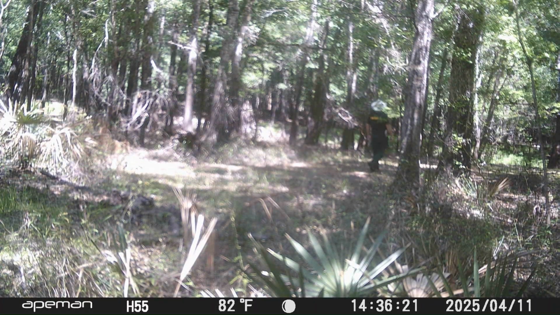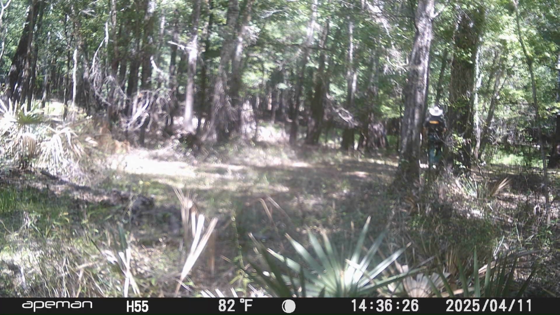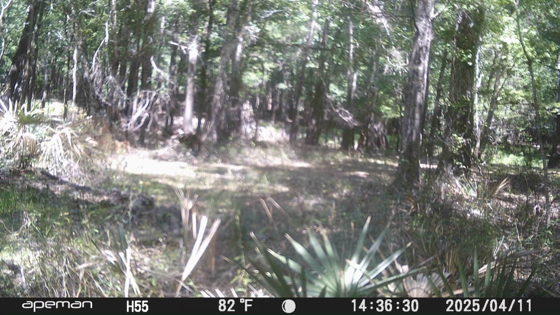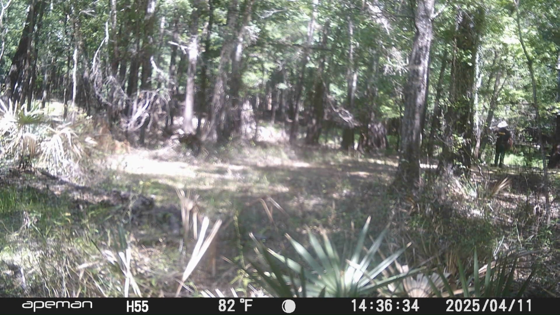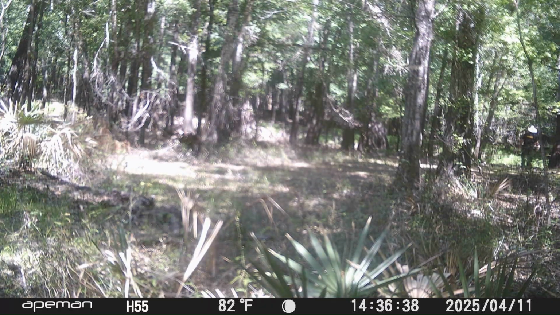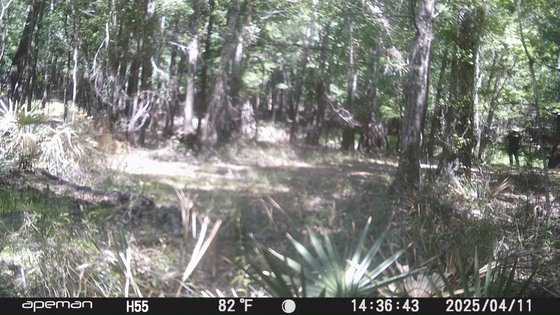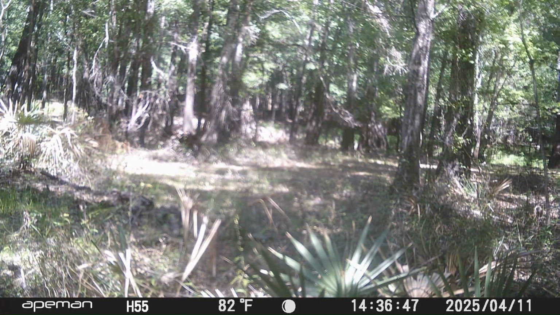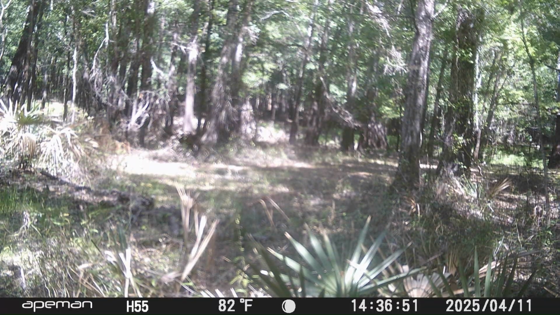This guy here, he looks like a sheriff's deputy. He's out here walking around. He might be on duty or just taking a break or on his lunch break or something, and just out walking around a little bit. He doesn't look like he's looking for anything in particular. But as you see, he just went to that same spot.